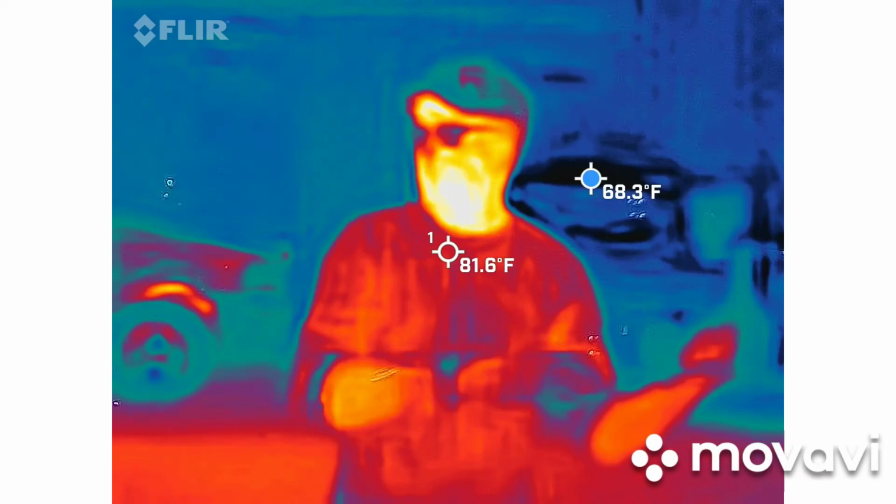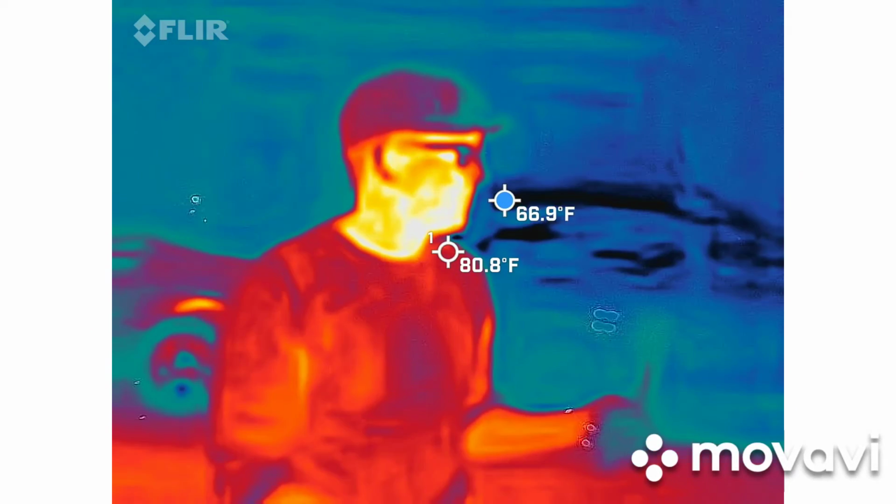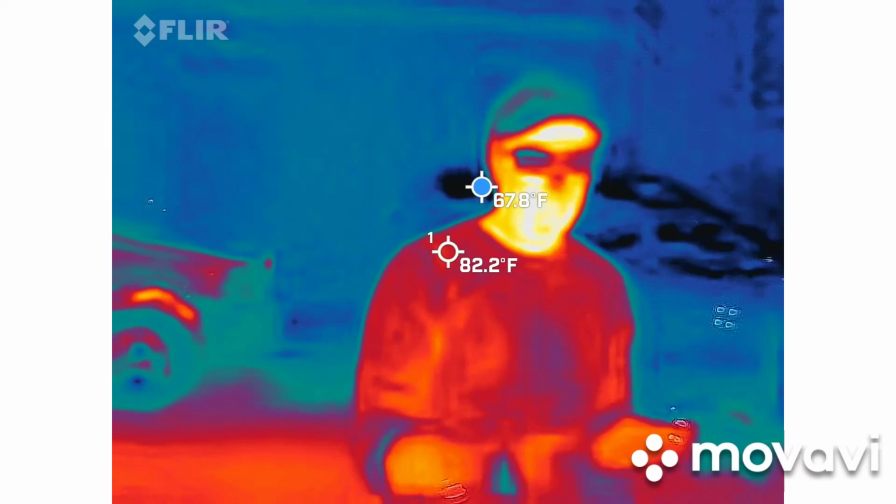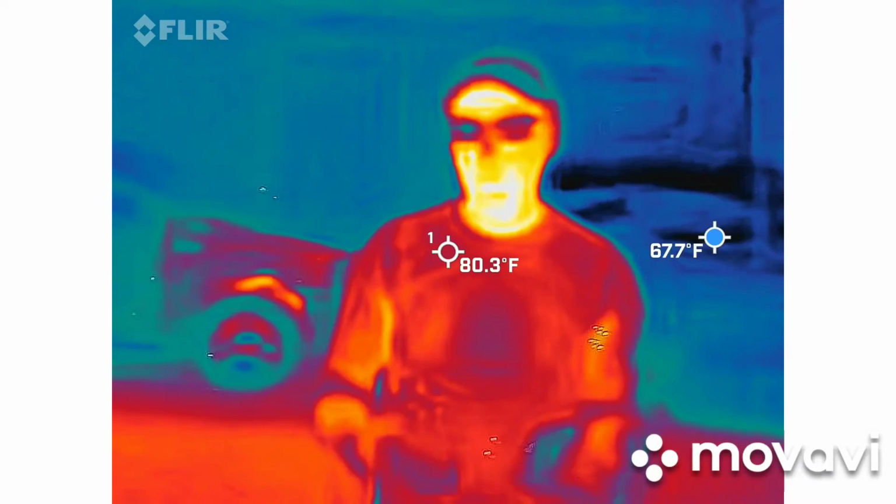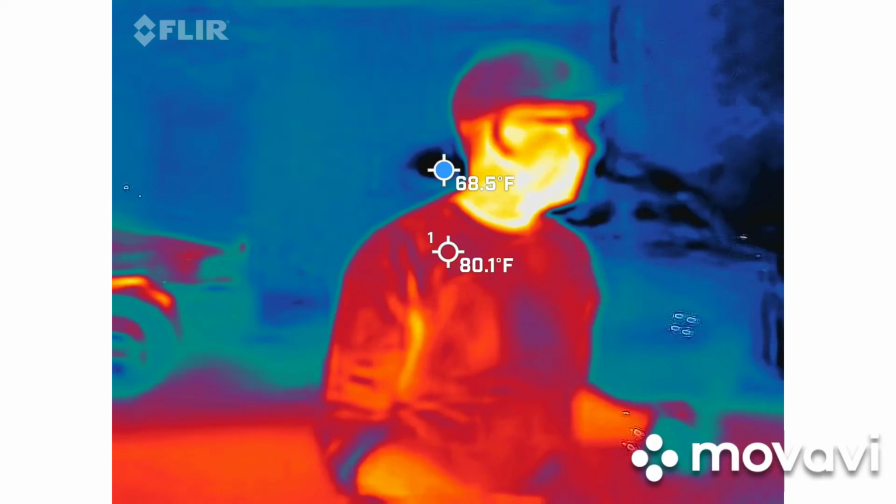So the hope here is that we're going to be capturing something we wouldn't be able to normally see with our own eyes. Things like orbs, possibly some kind of flash going across it. We're also going to be using lasers with this camera. The lasers help us detect motion. So this is a 2-person job.